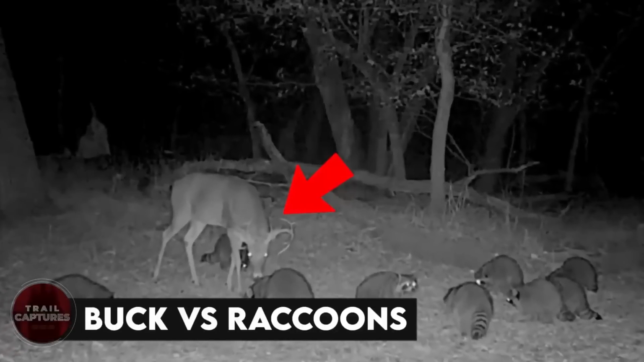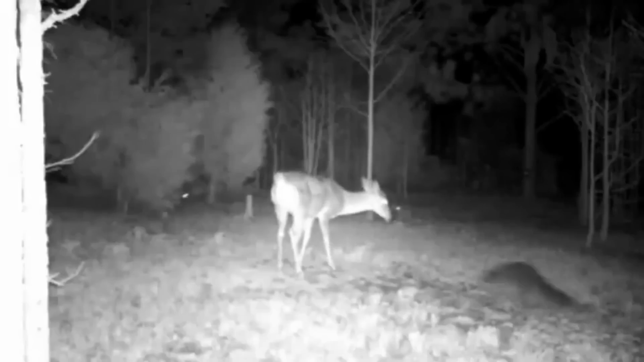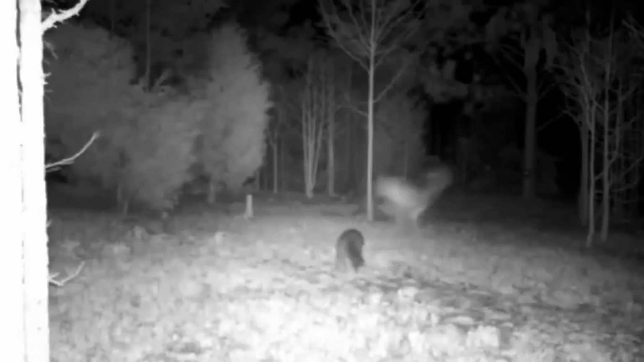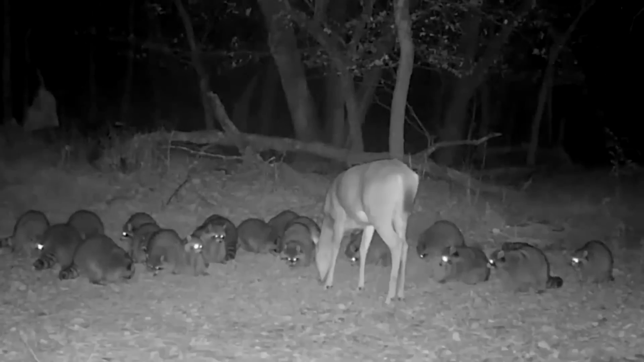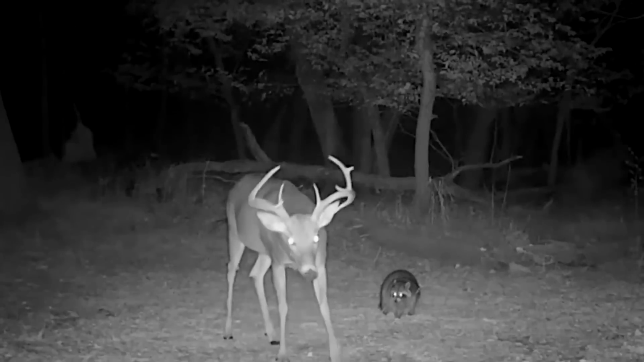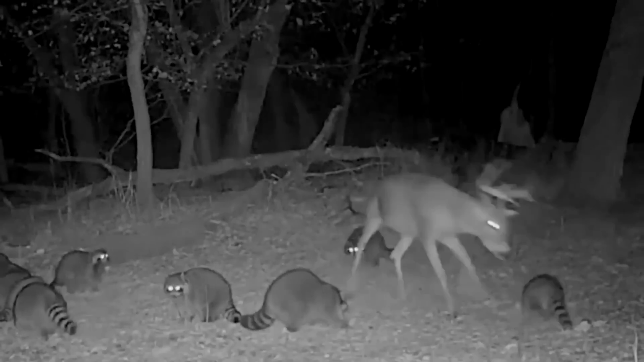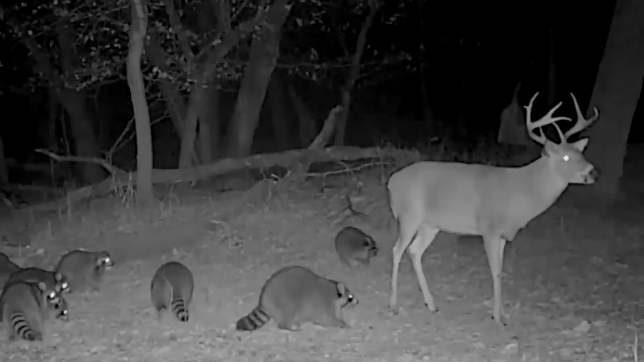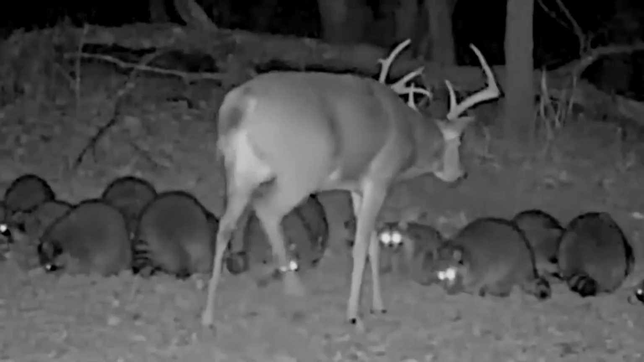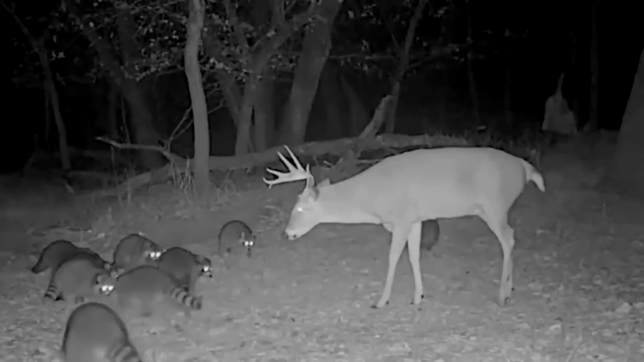Buck versus raccoons. Can you imagine a creature 25 times greater in size attacking the prey? This is unimaginable to experience. It was a war of survival between a buck and raccoons. The buck tries to threaten the little creatures with a powerful kick like a hammer blow. Such blows lead to injuries and wounds. Just look at the scared faces of the cute little raccoons.